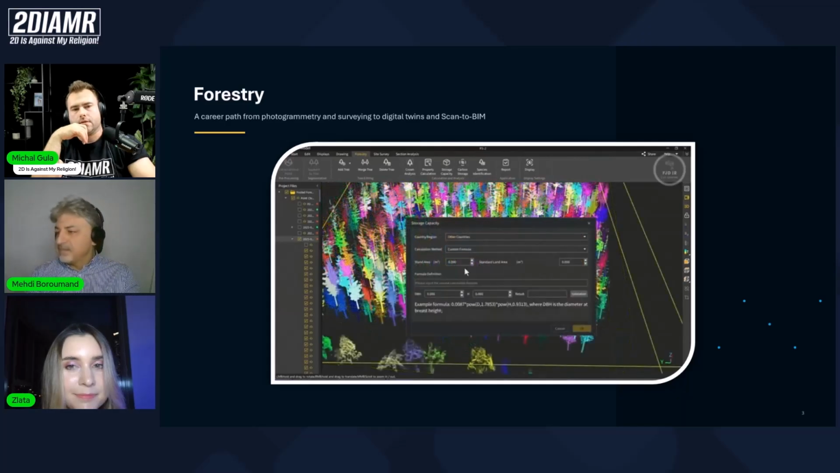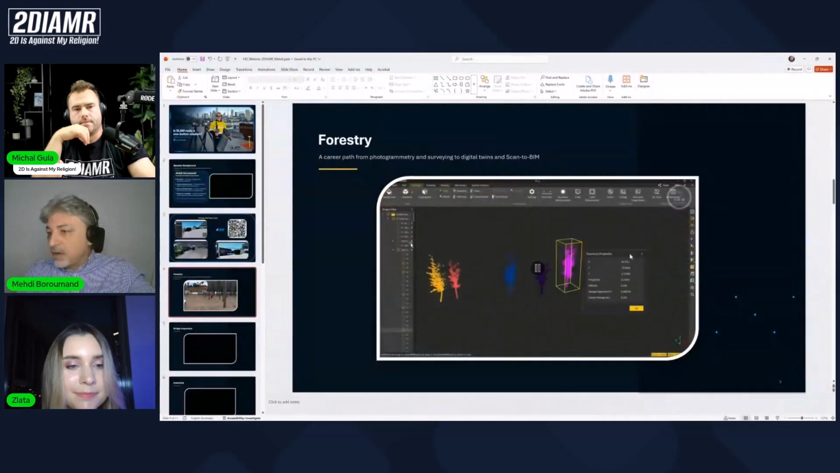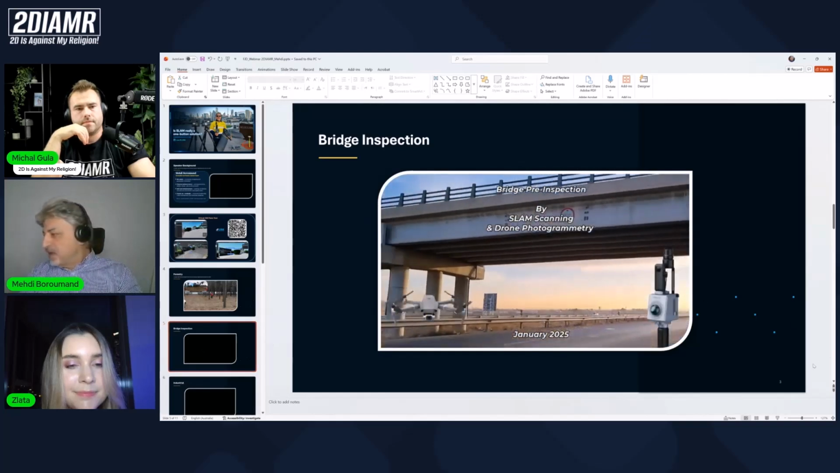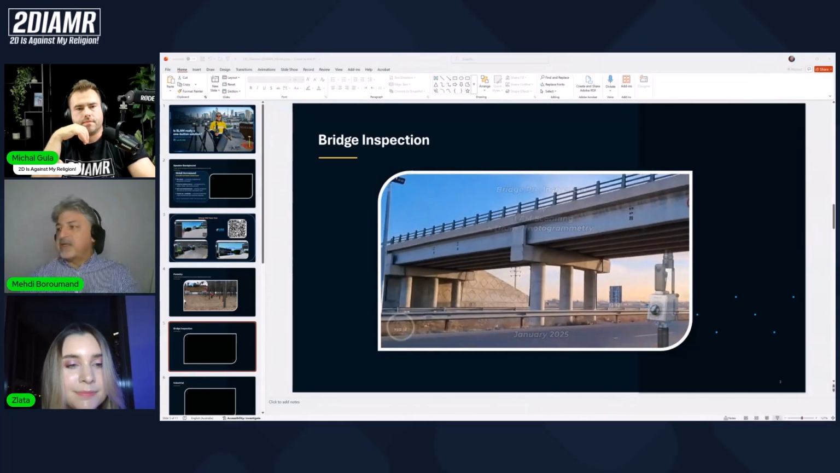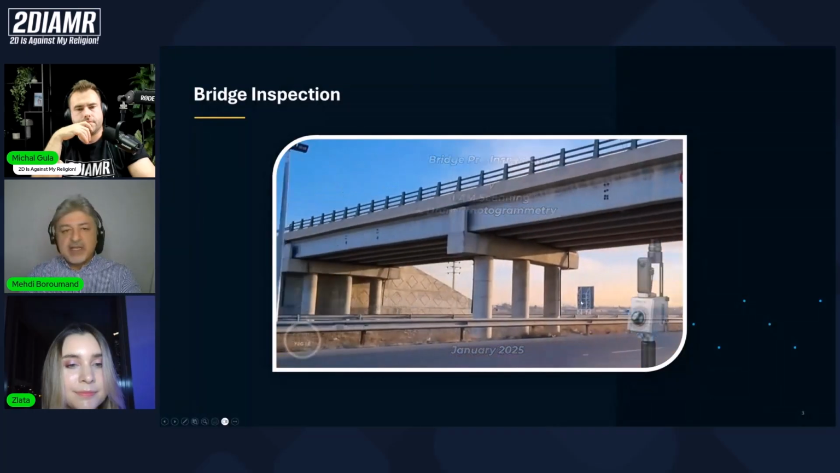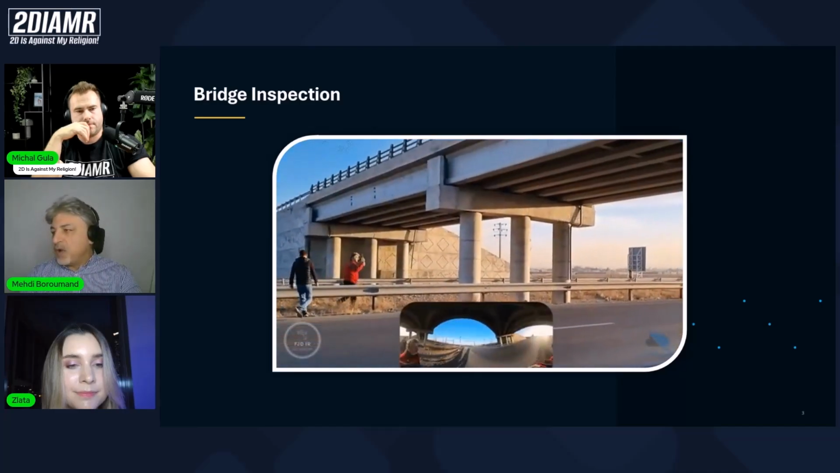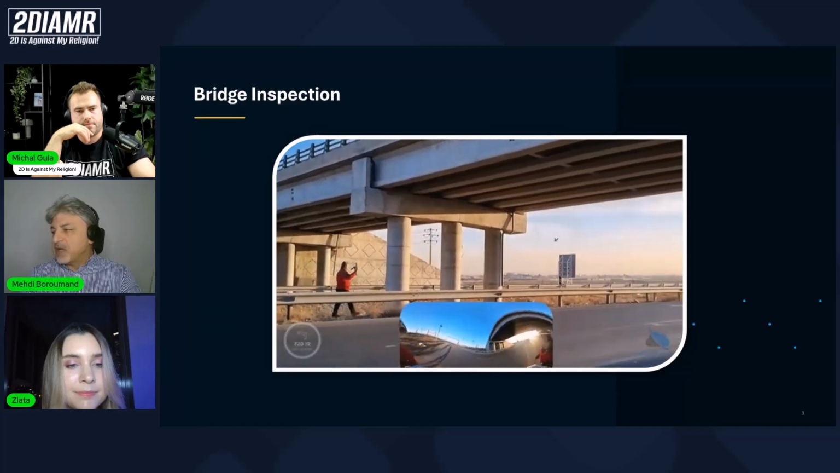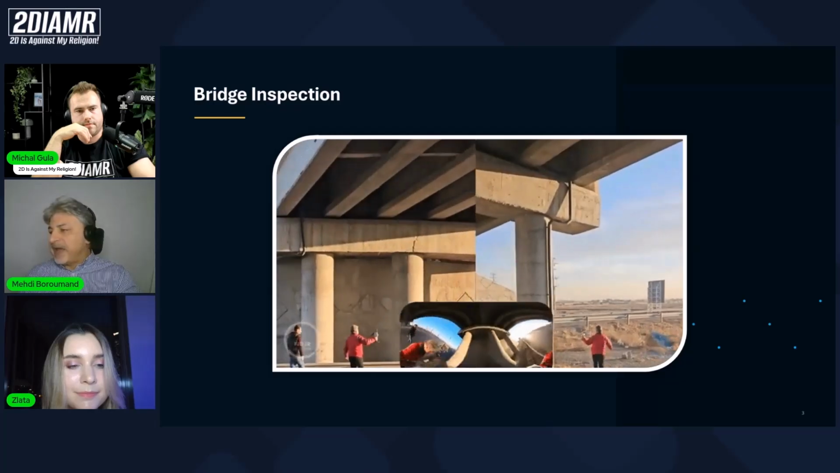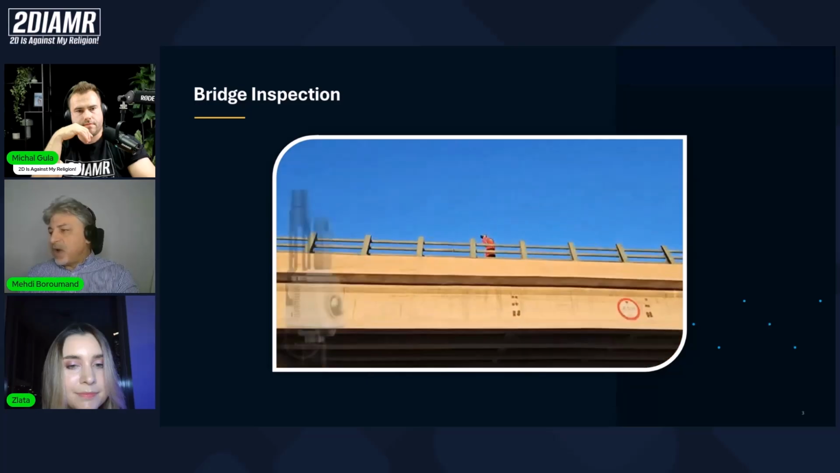Okay, if you allow me, I prepared something to diversify the number of use cases. This is another story, a bridge inspection, and I will highlight why the virtual tour plays a very crucial role here. So you see me walking under this bridge, which is on the highway, but the purpose was to identify the cracks on the concrete. And so I'm walking on the bridge.